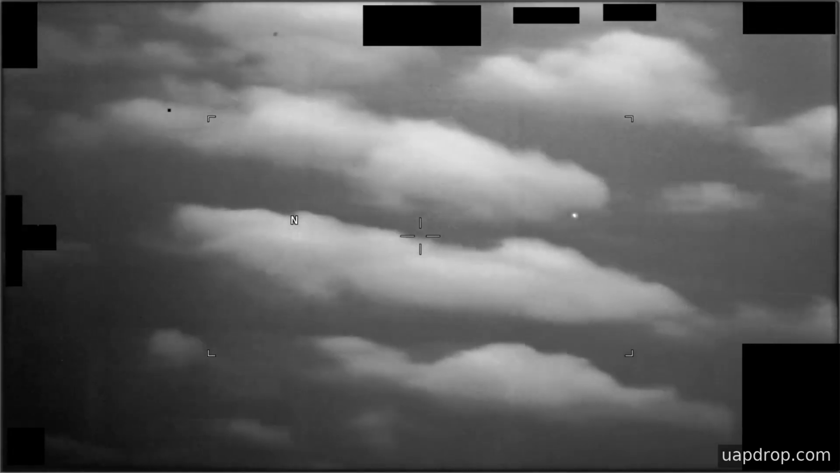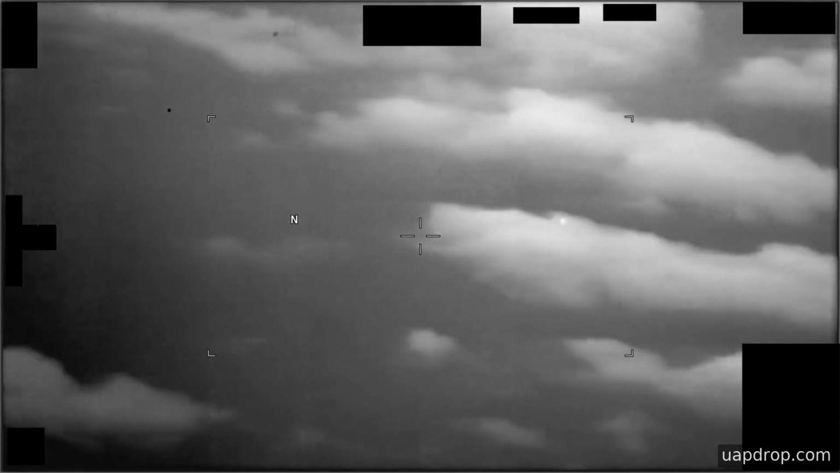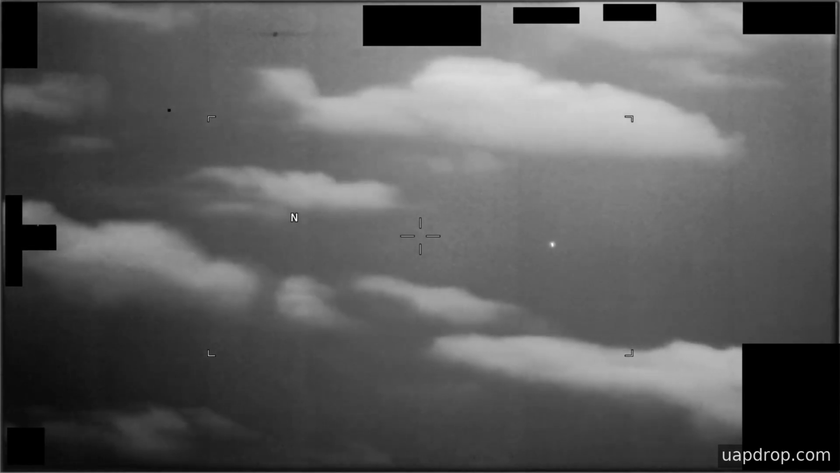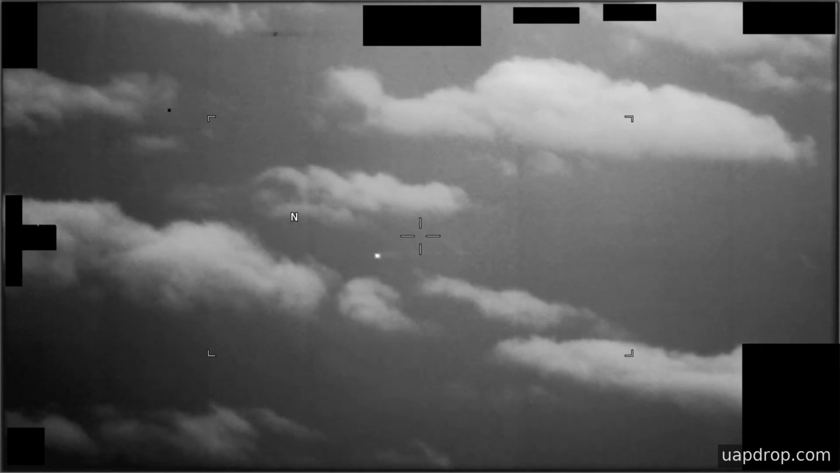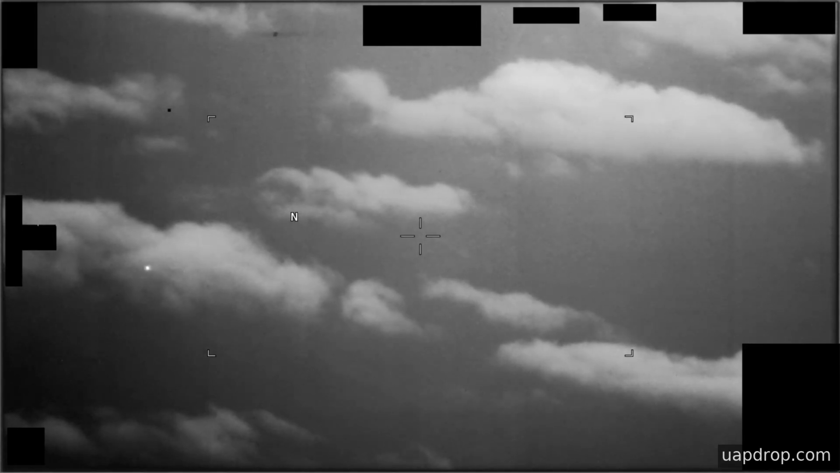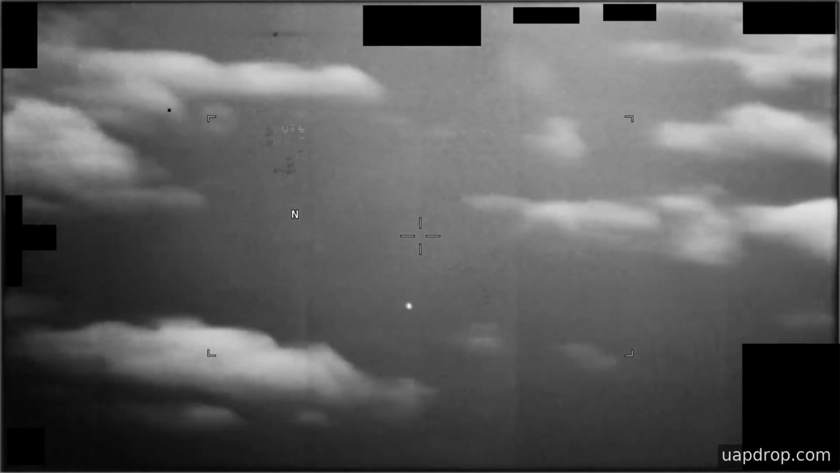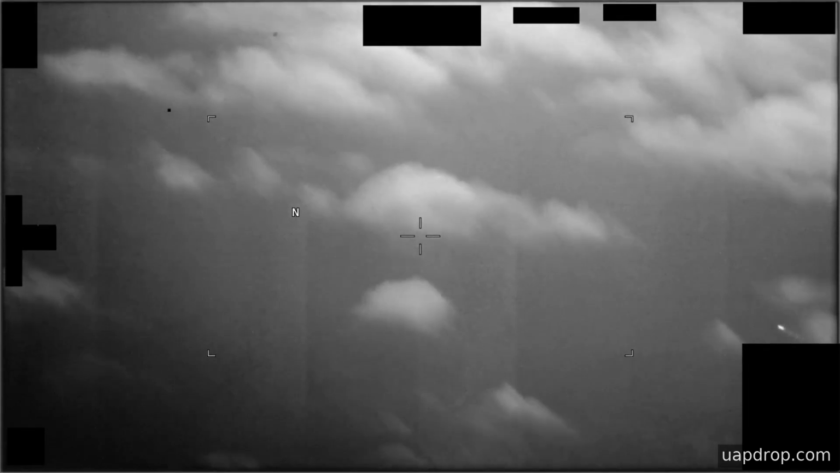Analysts at AARO reviewed the imagery and produced a formal assessment of the contact and its behavior. The office concluded with high confidence that the object depicted is almost certainly a balloon, estimating at least a 95% likelihood that the contact is a lighter-than-air instrument or envelope, not a powered vehicle. The finding rests on 2 lines of evidence visible here.